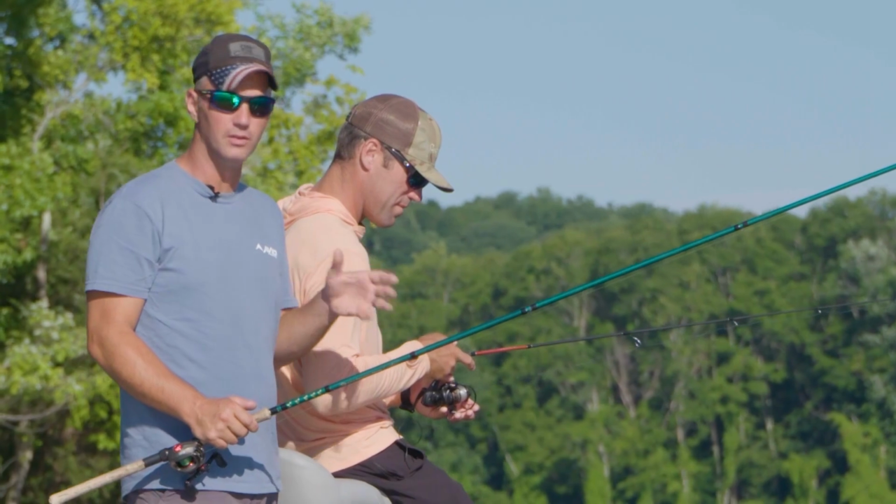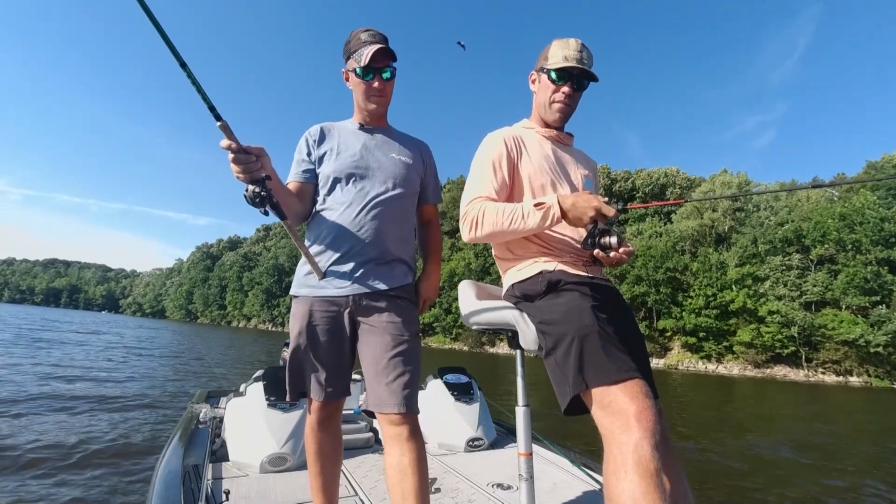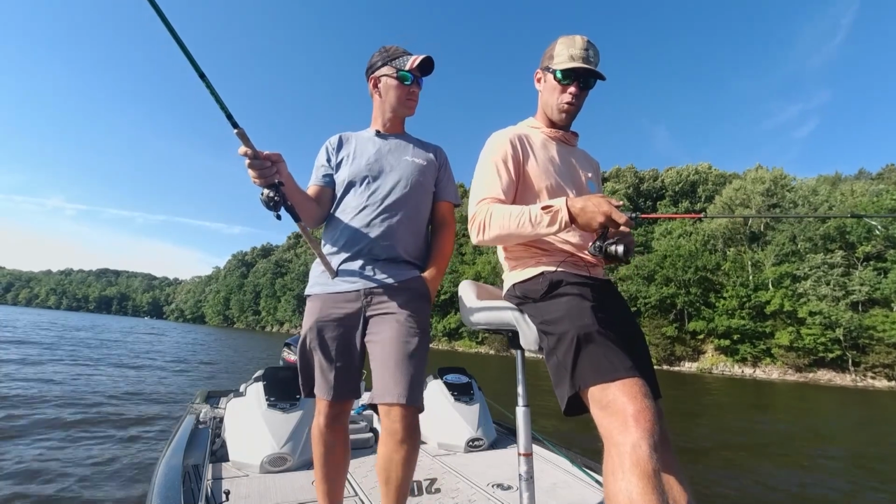Oh, I just missed a meal, let me go get that. But this is a good example of having 2 different types of techniques in your boat, in your hand. You can go to a long rod and a short rod.